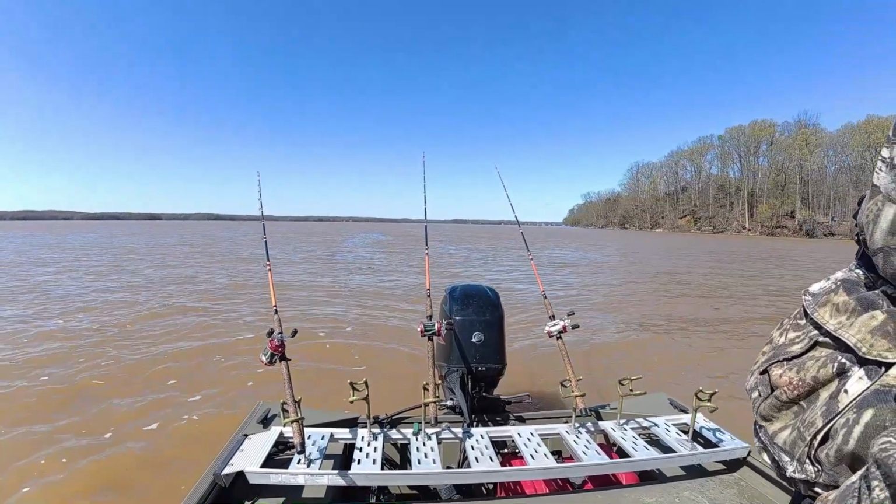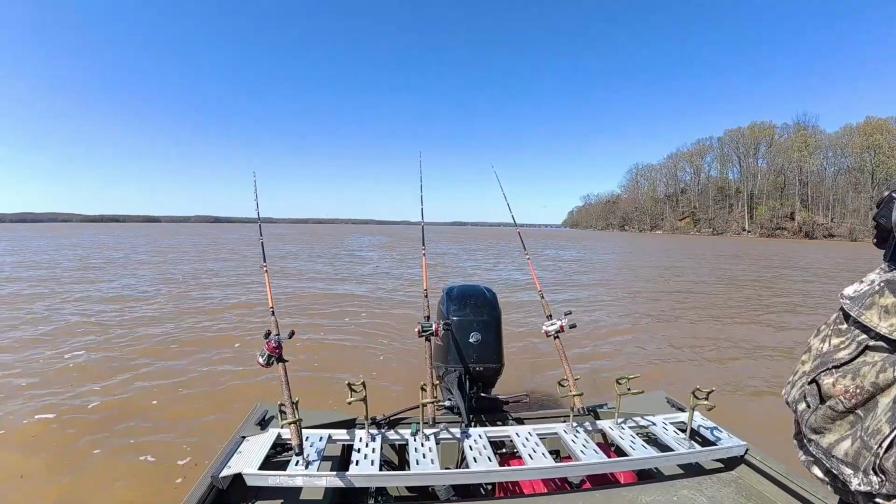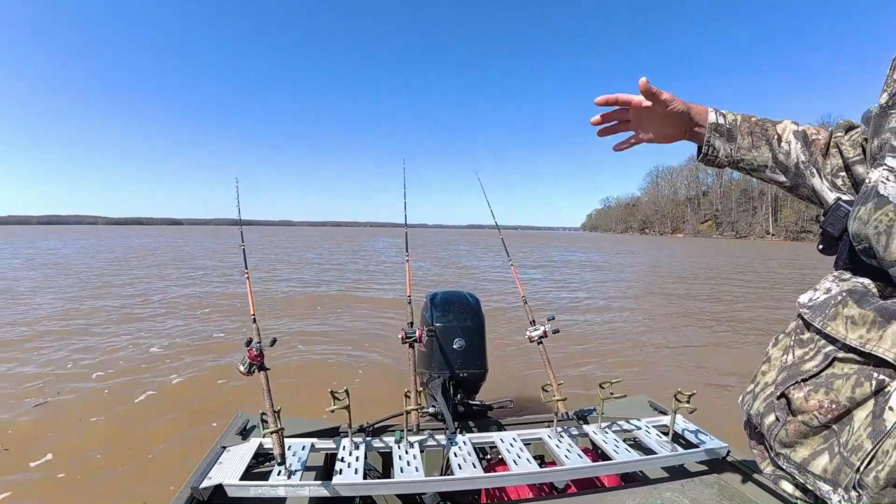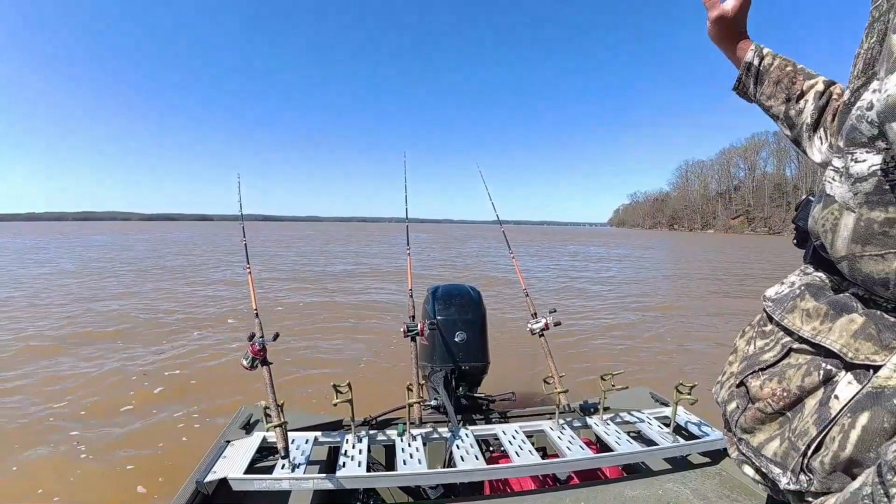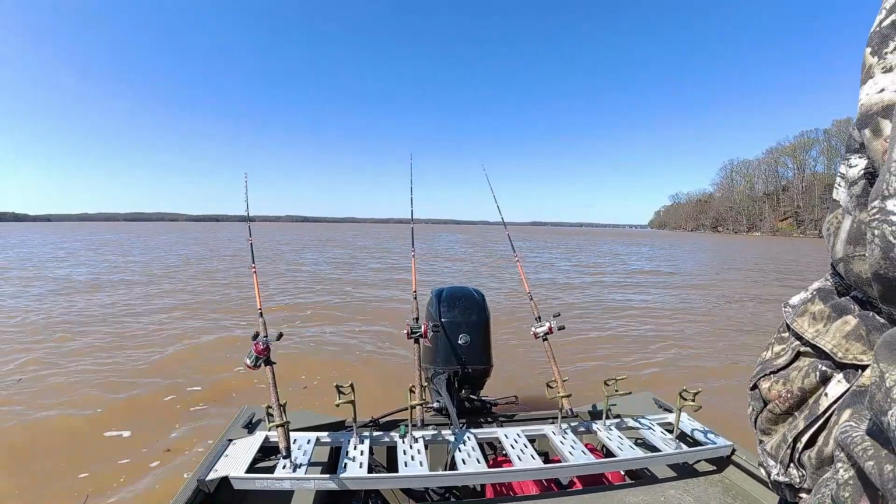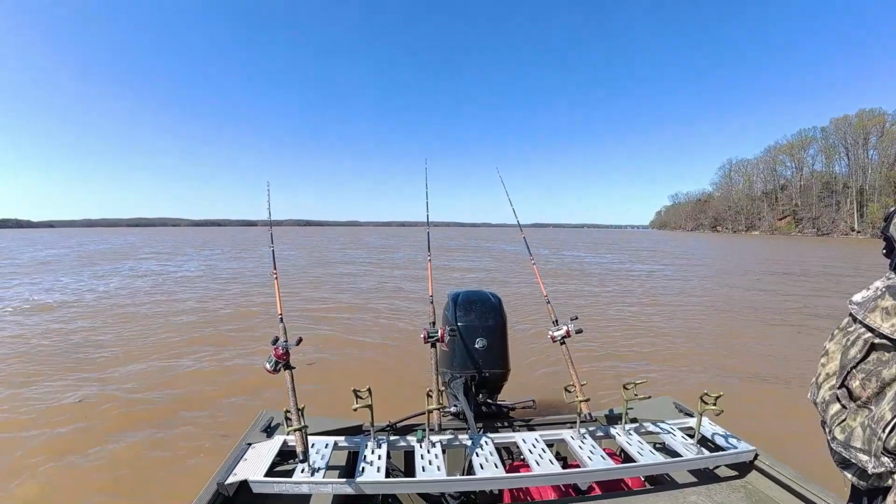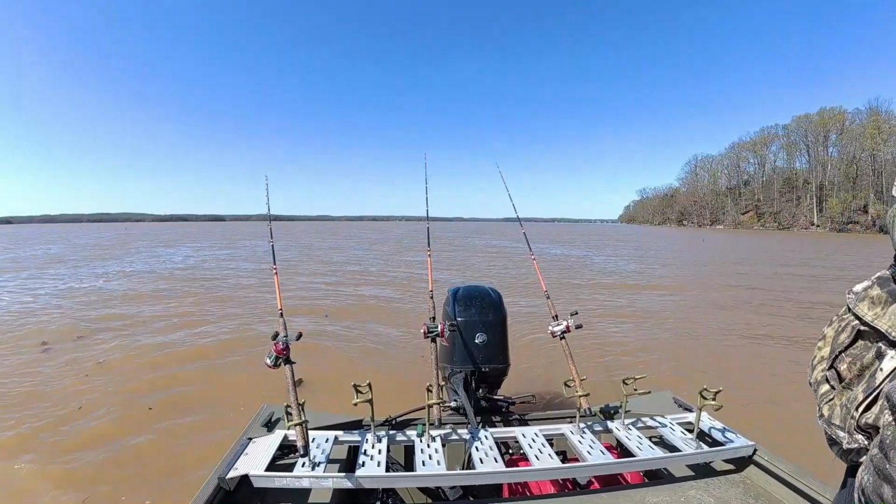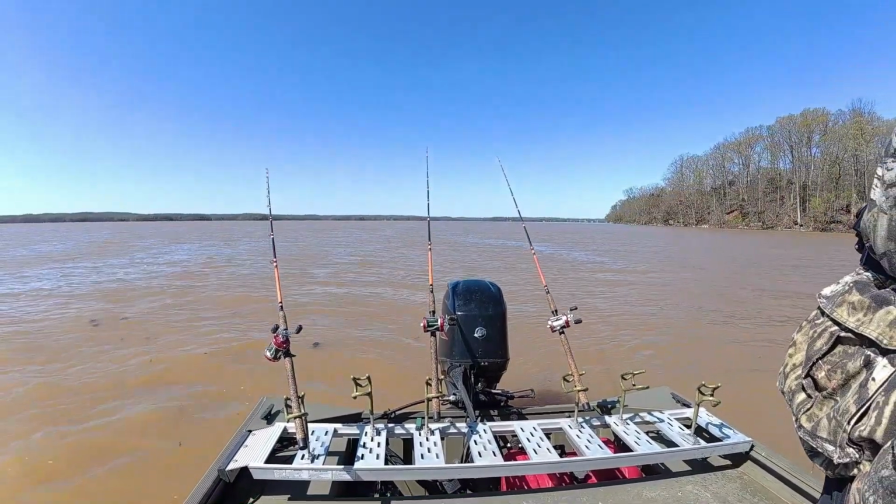we'll find where this particular ditch or whatever you want to call it out here across this flat runs into the river channel. Here comes the wind again. Just about time I thought it was going to die down.